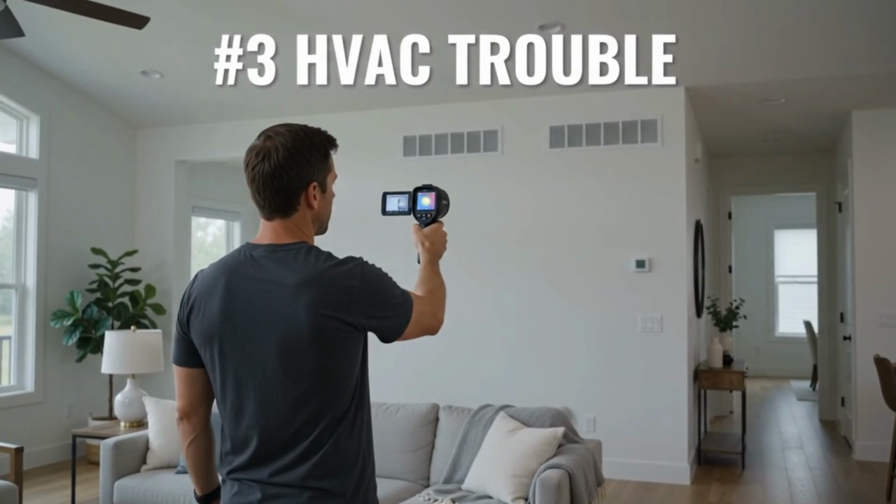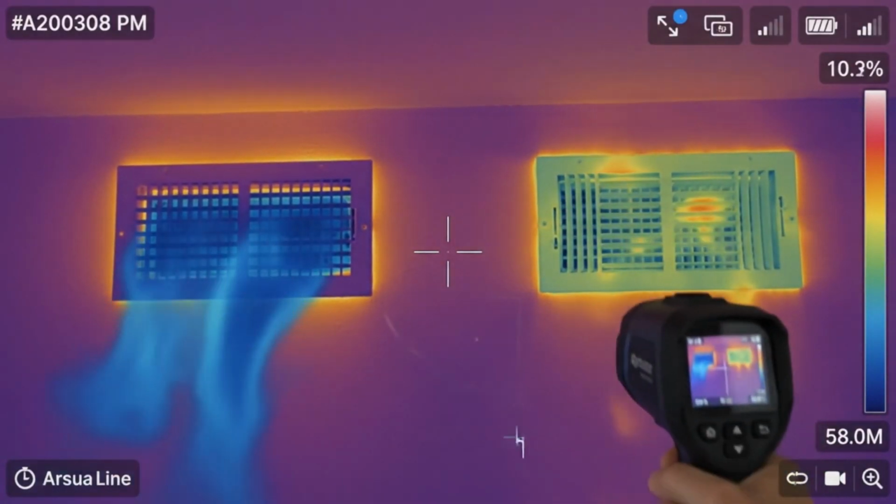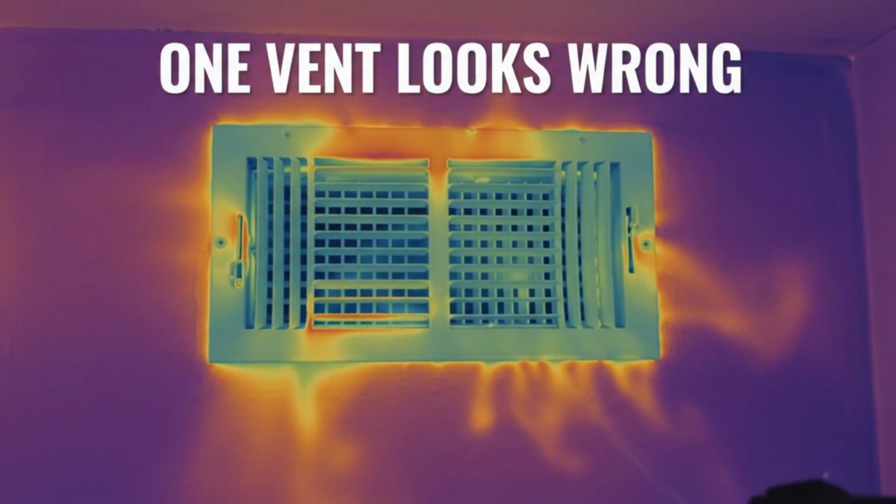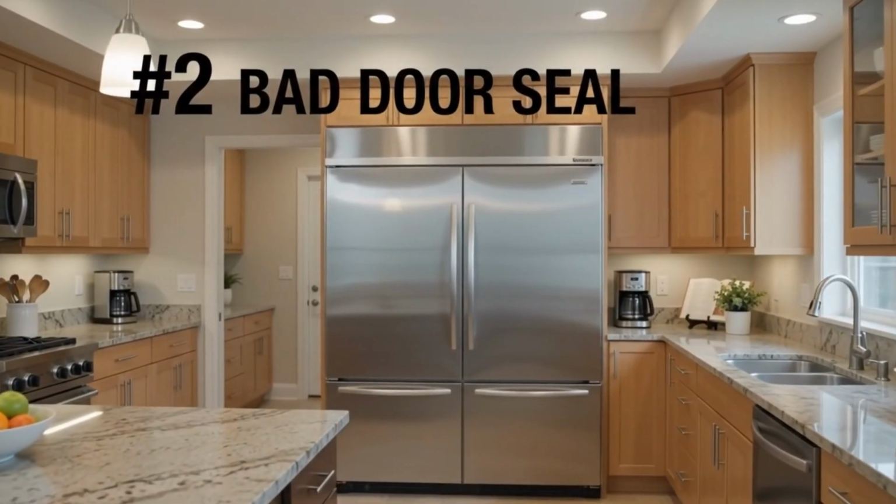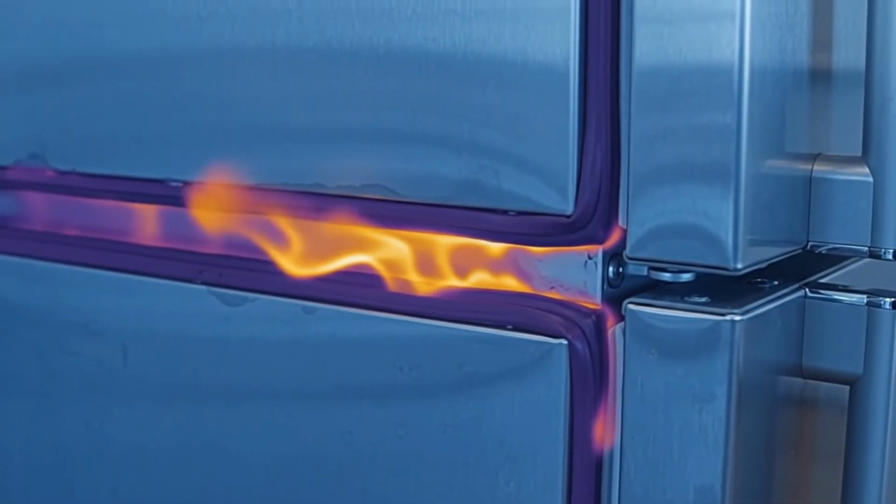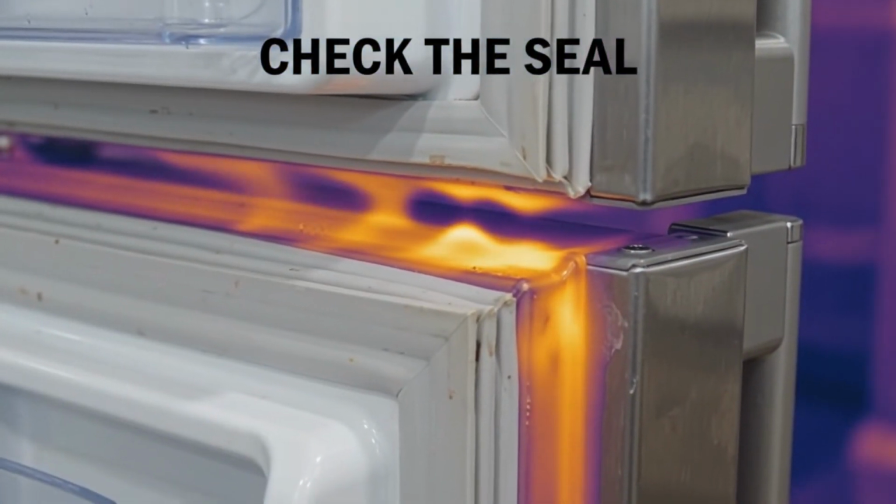Number 3. HVAC problems. Compare your vents, and a weak temperature difference can reveal a room that isn't heating or cooling properly. That can point you toward an airflow or duct problem. Number 2. A bad refrigerator seal. A leaking gasket can let cold air escape and force your refrigerator to work harder. Finding it early could save energy and protect your food.